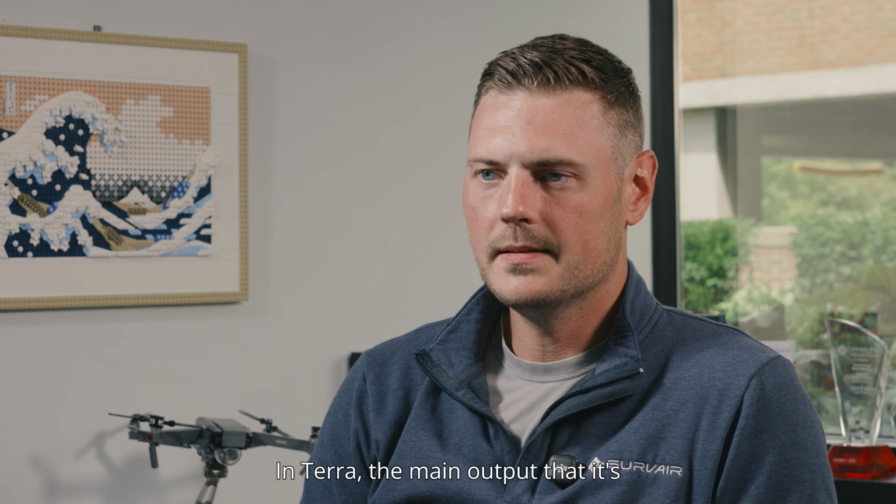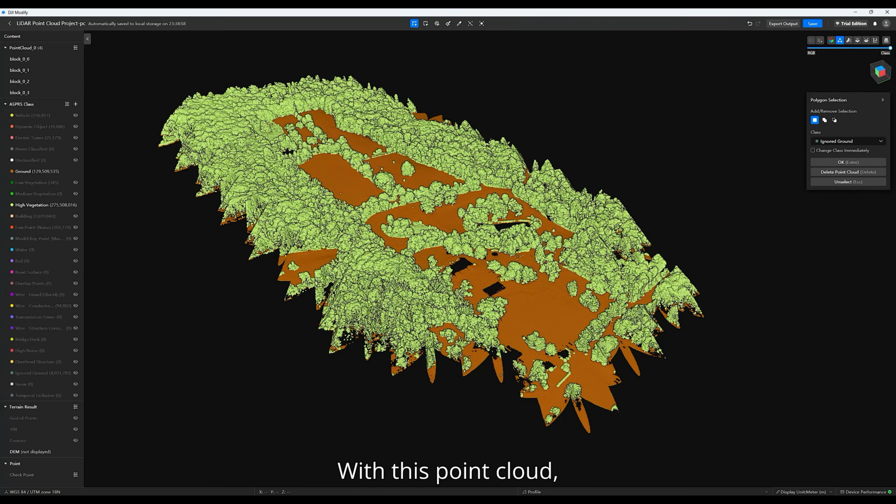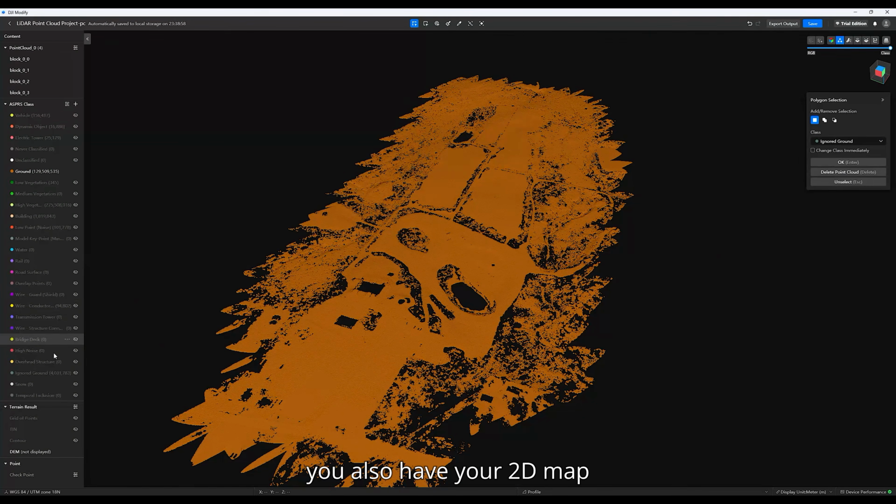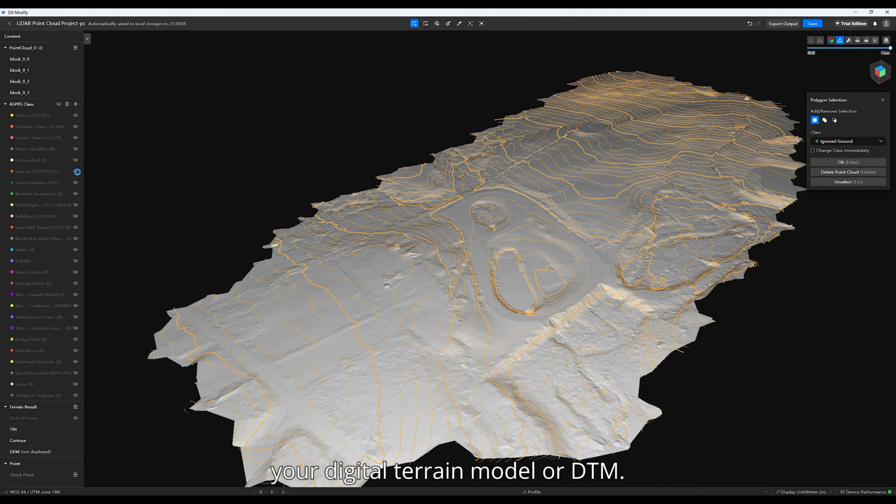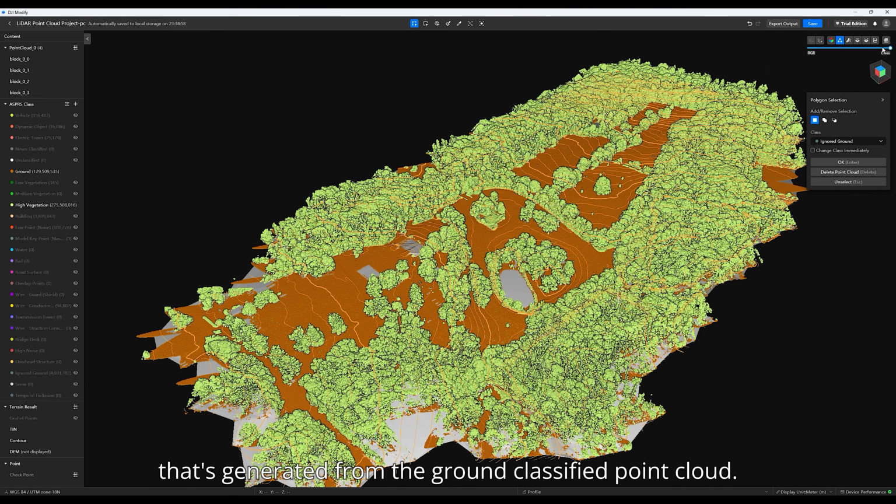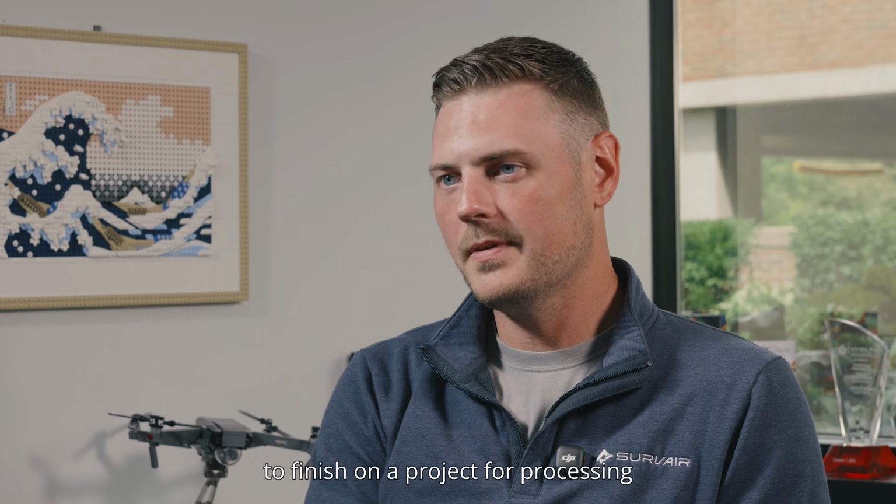In Terra, the main output that it's generating is a 3D point cloud. With this point cloud, you could also run a ground classification. Other than your point cloud output, you also have your 2D map or orthomosaic image. These are extremely high resolution images, which are great for your 2D planimetrics, your drafting, picking everything out that's not surface or 3D information. You have your contours, your digital terrain model or DTM. You can export a TIN surface that's generated from the ground classified point cloud. There's a bunch of different outputs and results that really help us get from start to finish on a project.